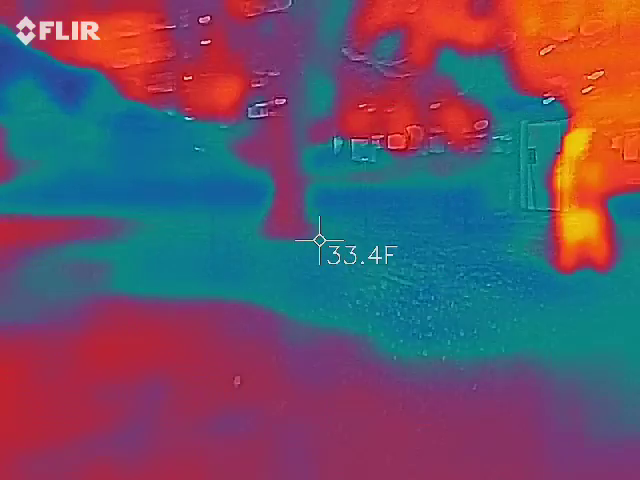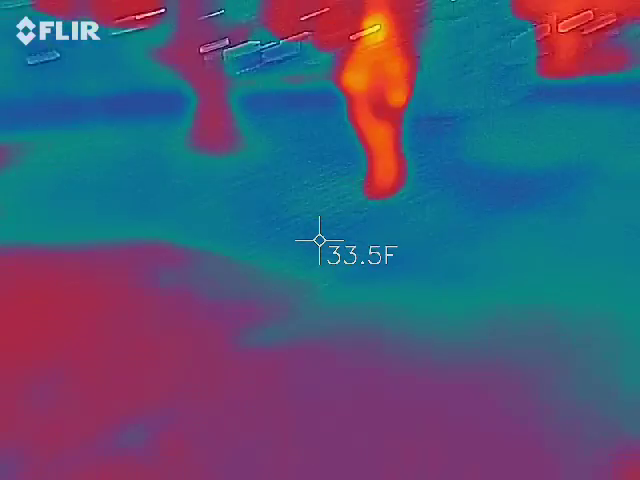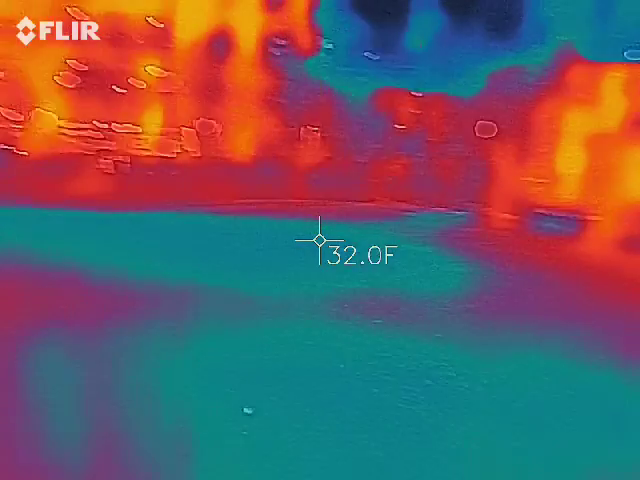Just watching to see where that cop went. I see the lasers are out. He makes another round. But make sure those lasers go off. That's not what I'm watching.